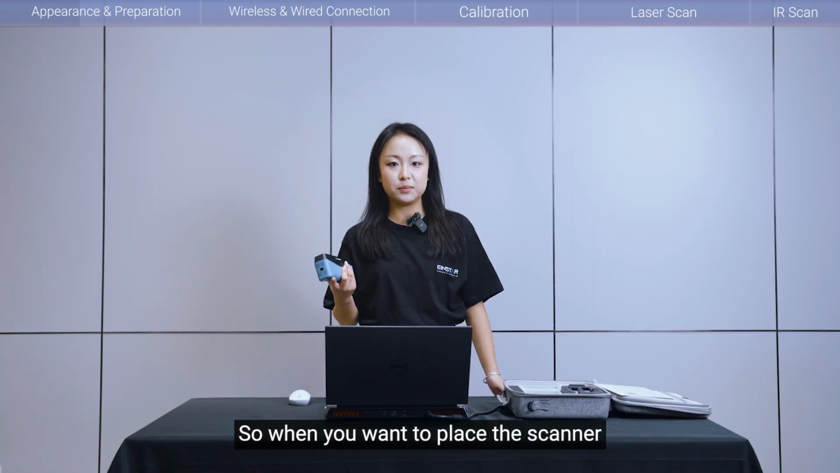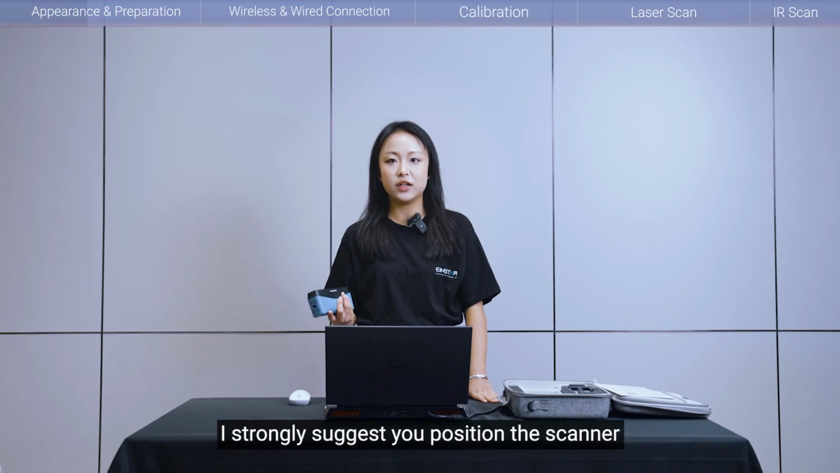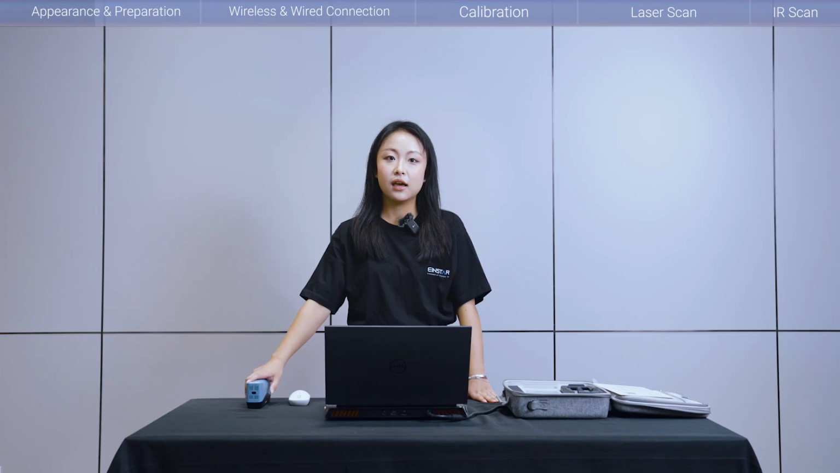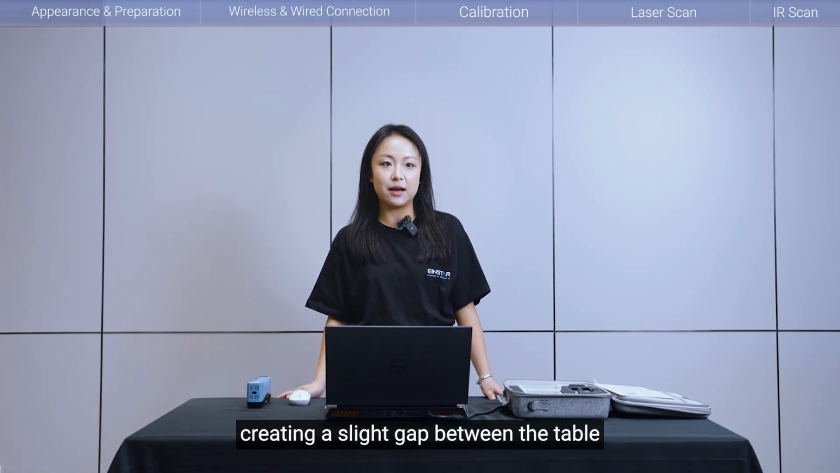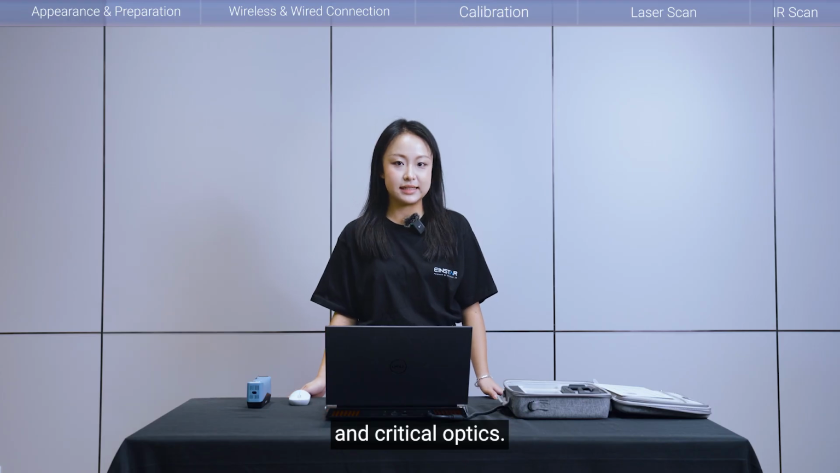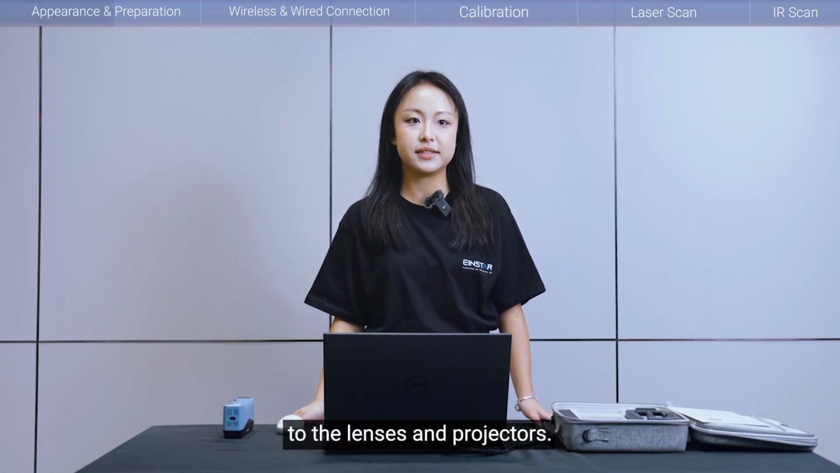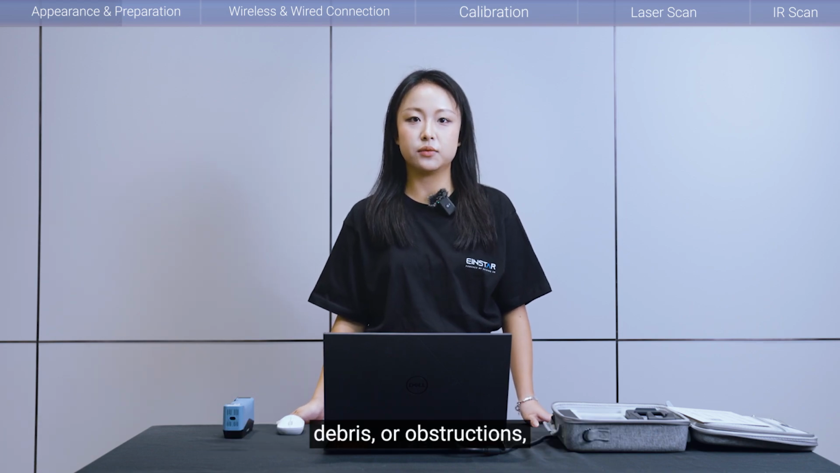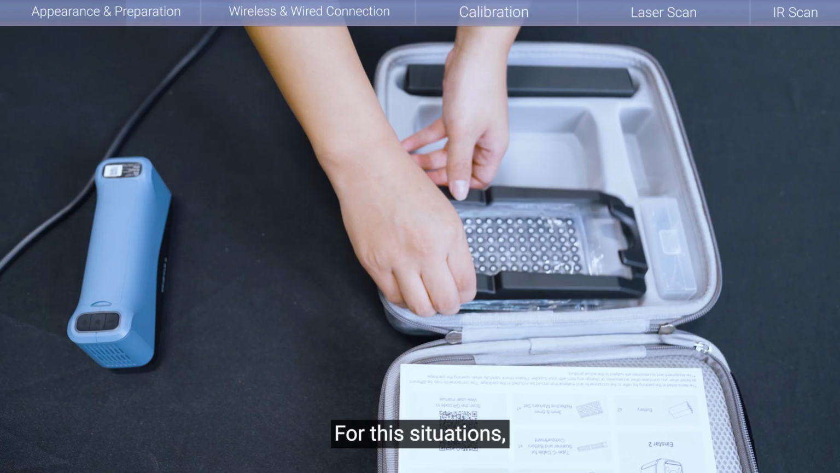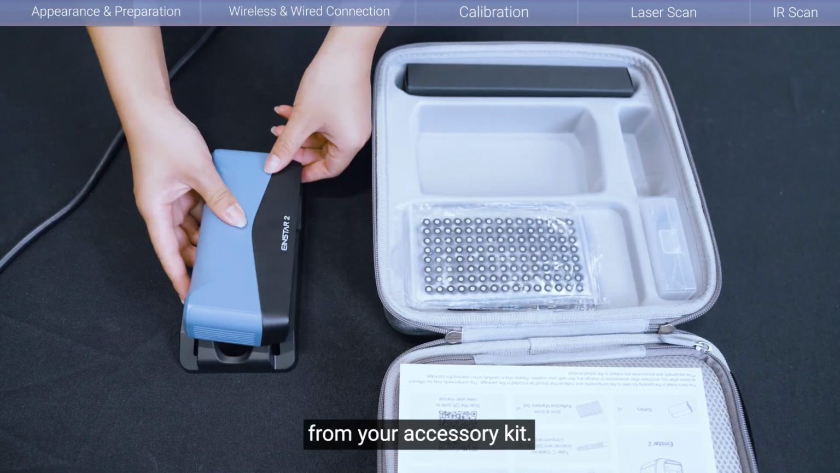So, when you need to place the scanner on a clean, flat surface like this desk, I strongly suggest you position the scanner with its face down, because the two rubber stripes act as bumpers, creating a slight gap between the table and the critical optics, preventing scratches and damage to the lenses and projectors. However, if your work surface has any bumps, drips, or obstructions, for this situation, we strongly recommend using the universal holder from your accessory kit.